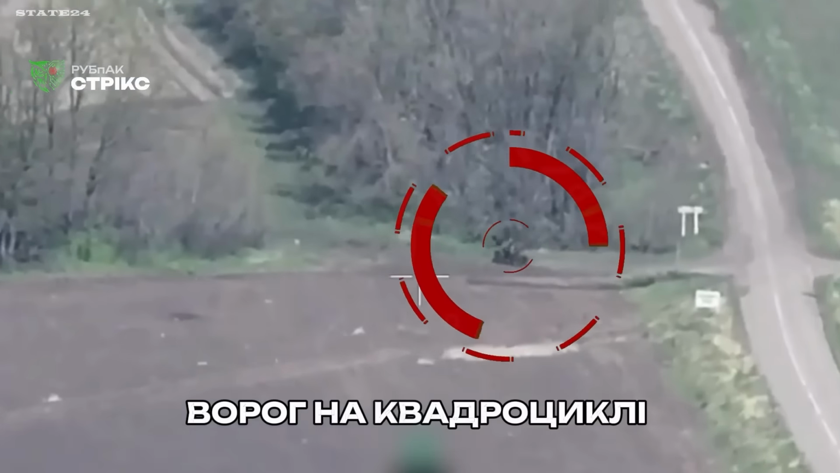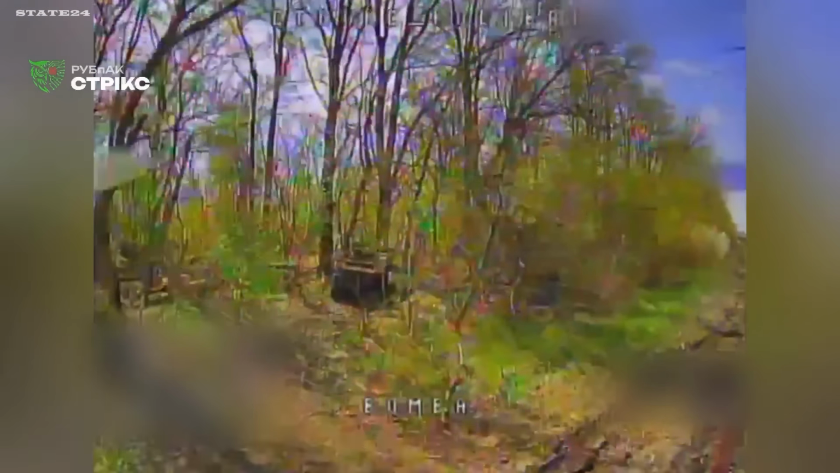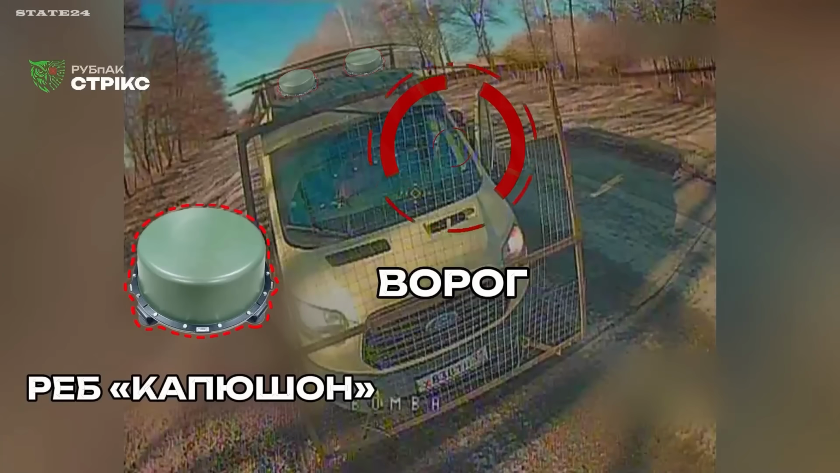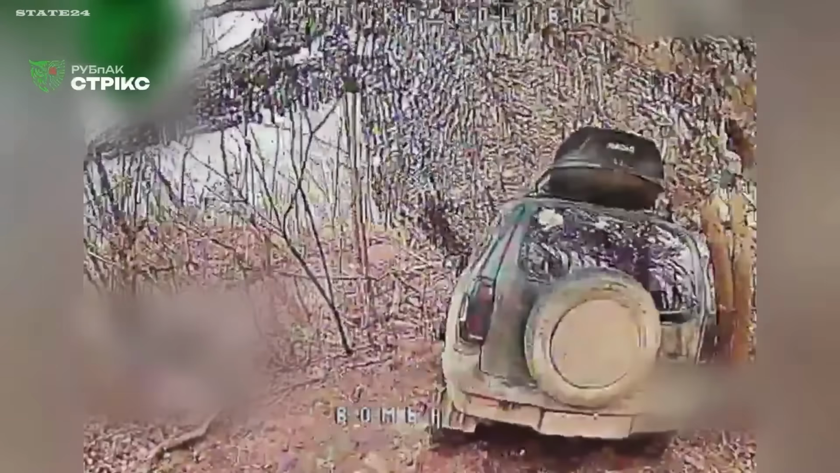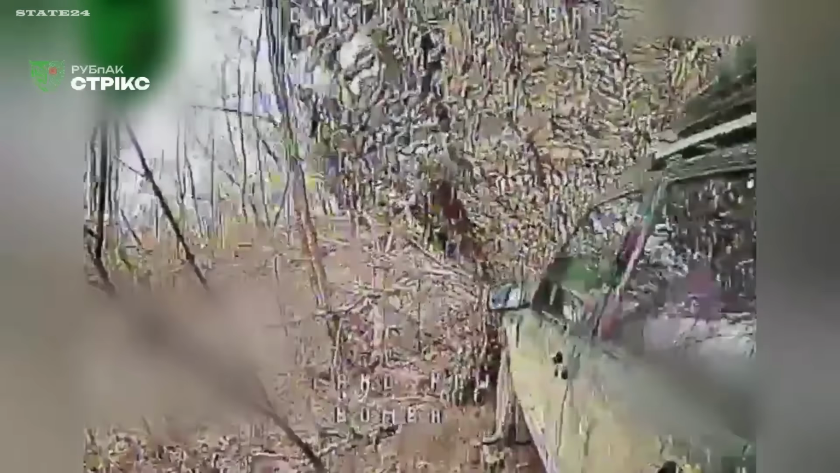South-Slobozhansky direction, STRELI border unit, systematically working Russian logistics routes. 6 vehicles destroyed in this operation. Among them, a transport carrying Russian UAV crews and a fuel truck with a PMM tank. Not random targets. The vehicles that keep Russian drone operations running and frontline units mobile.